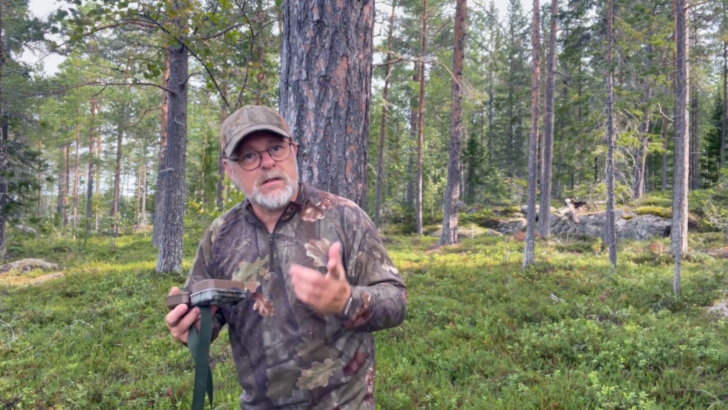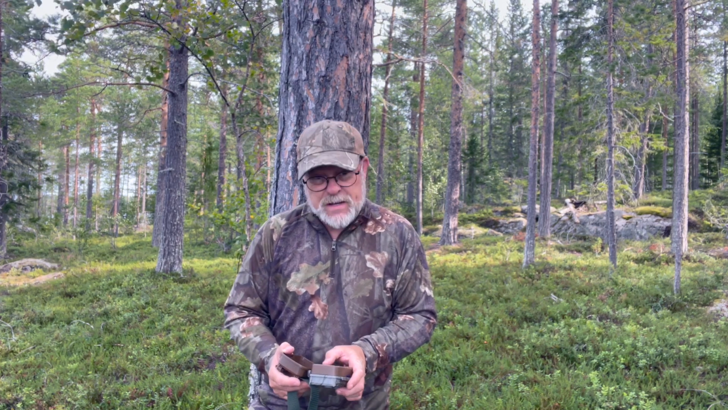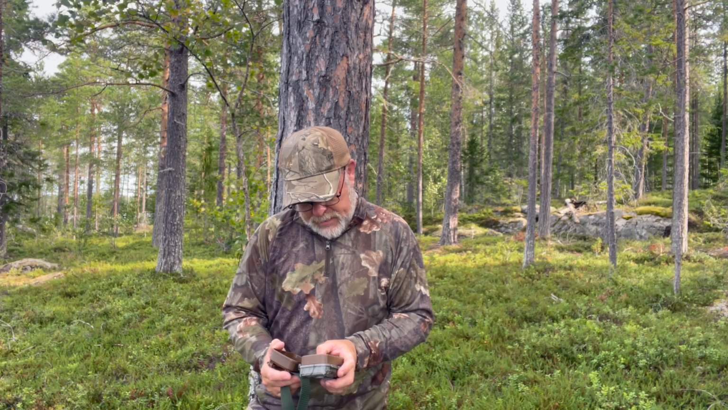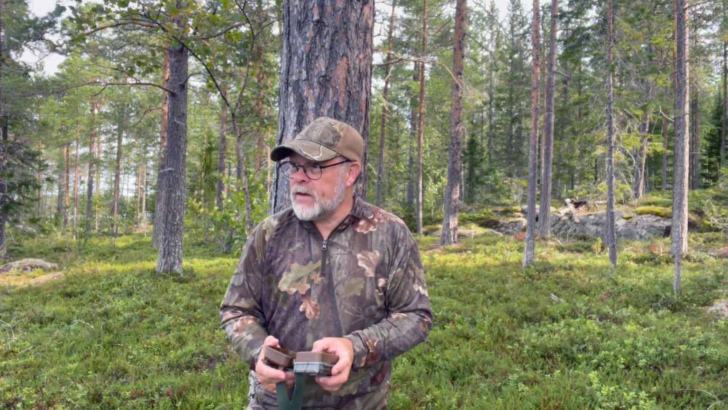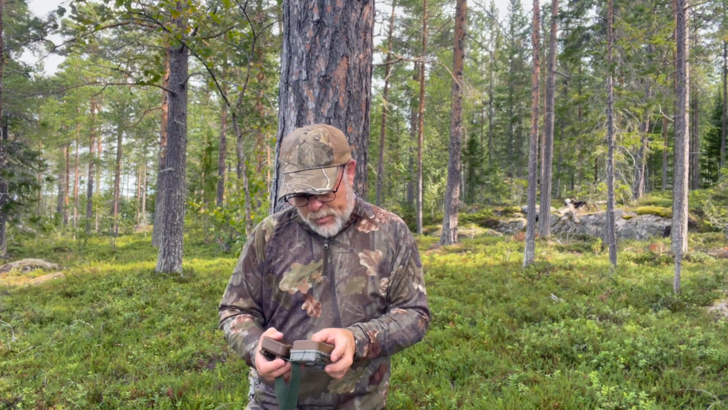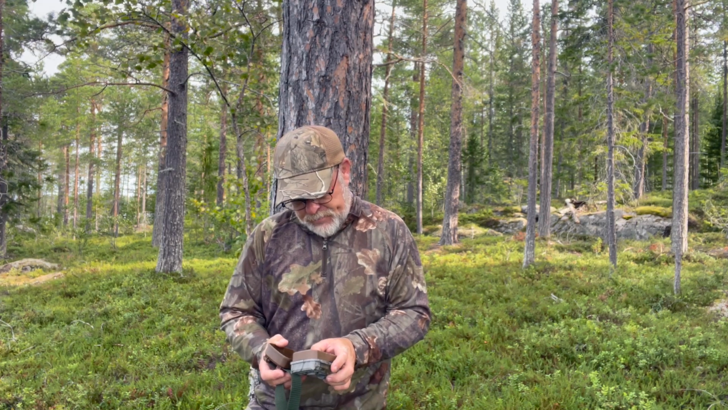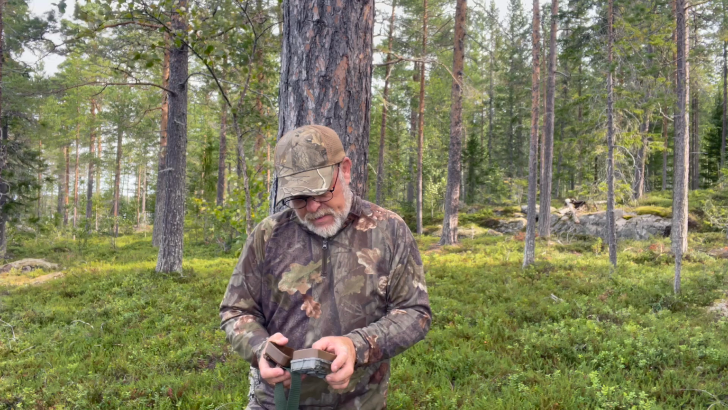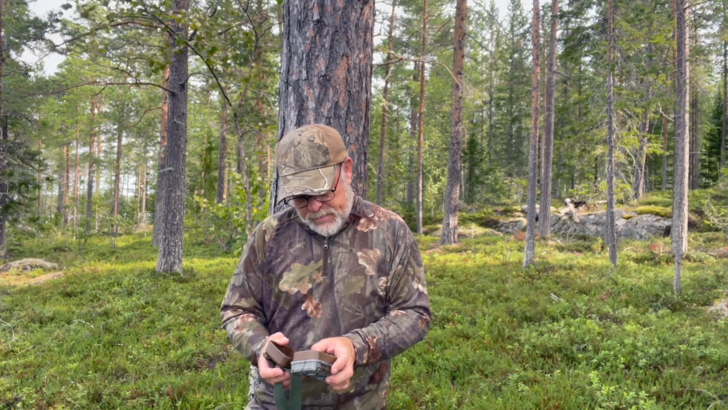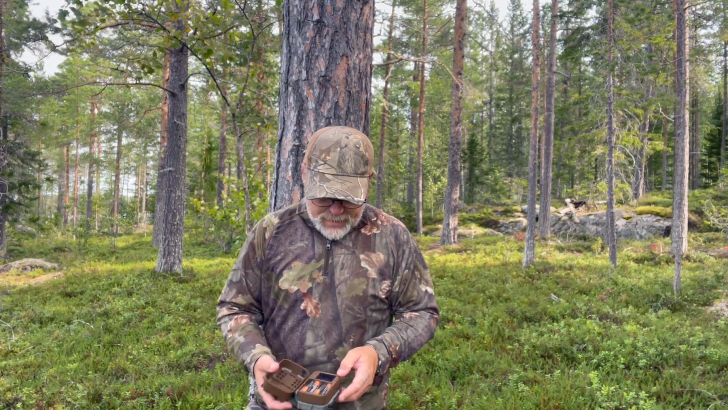There's nine captures, so that's hopeful. First one is me setting it up, as is the second one. Third one is a few of the branches moving around, so it's probably just a little bit too sensitive. Yep, branches, branches, branches, and then me collecting it.